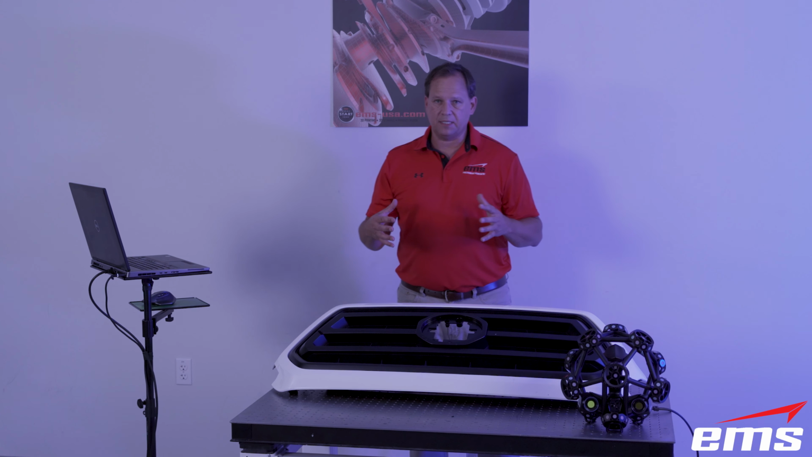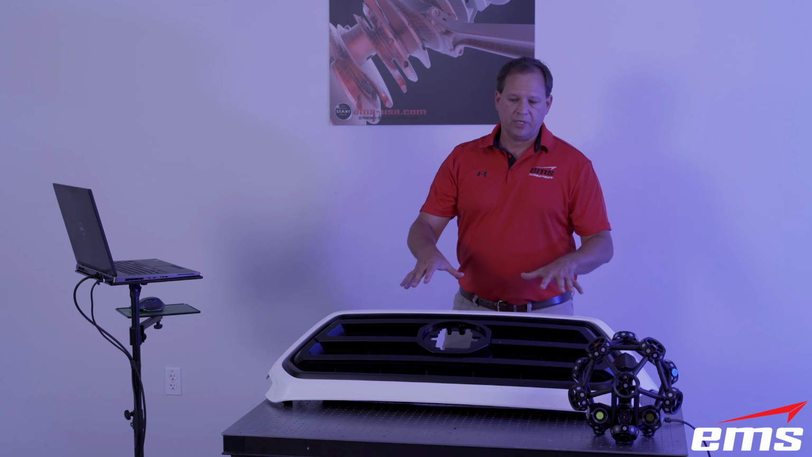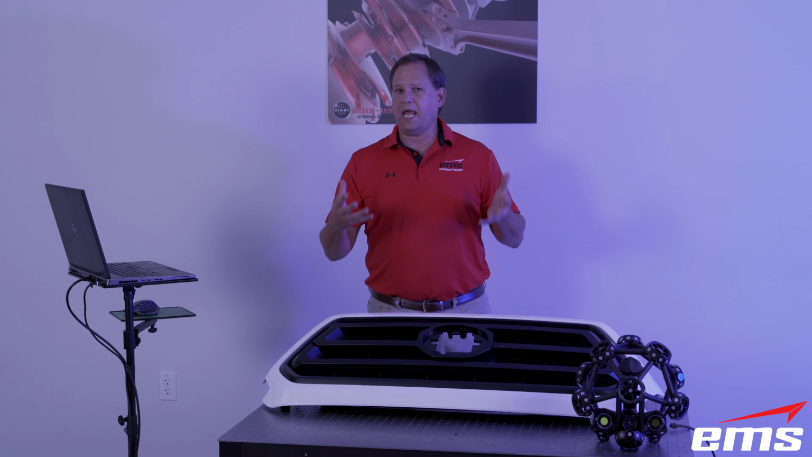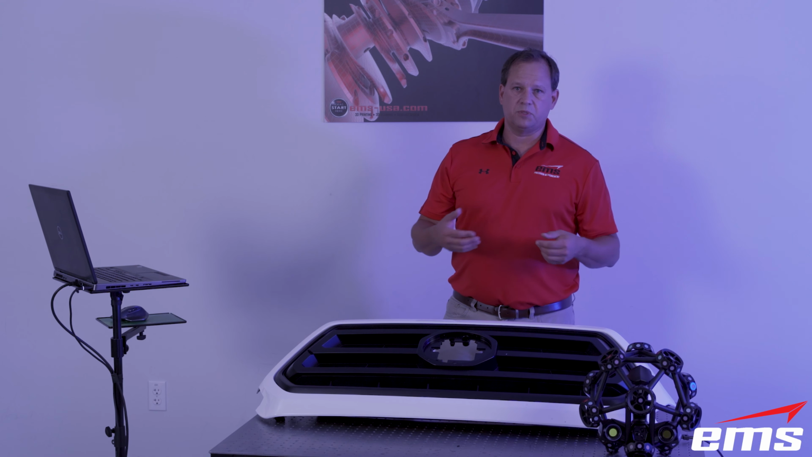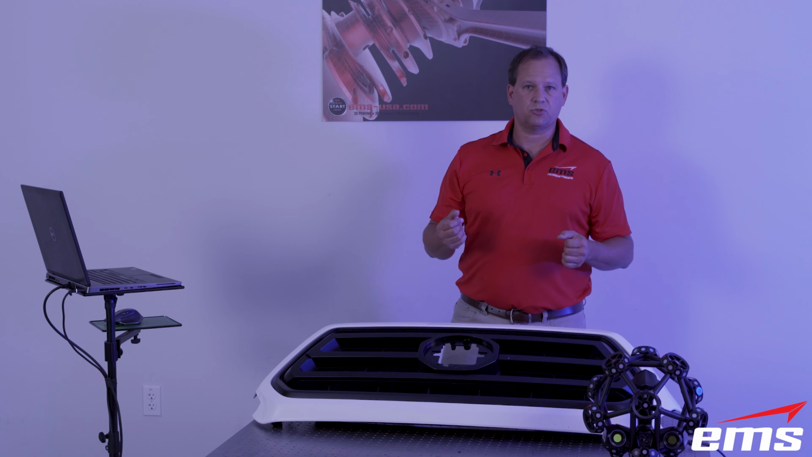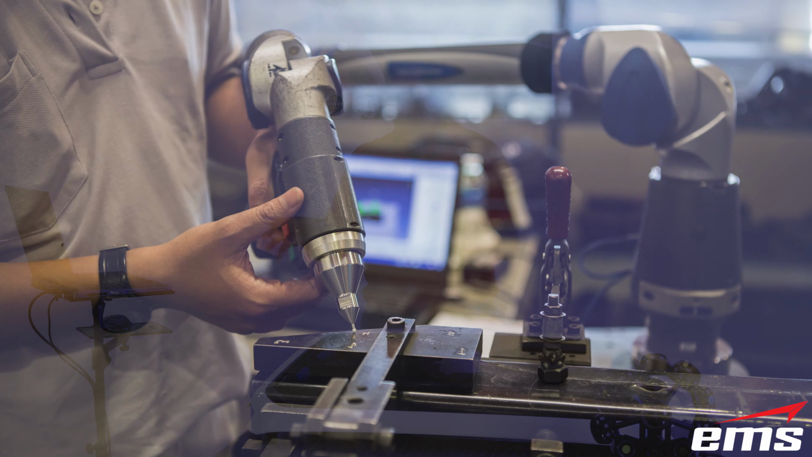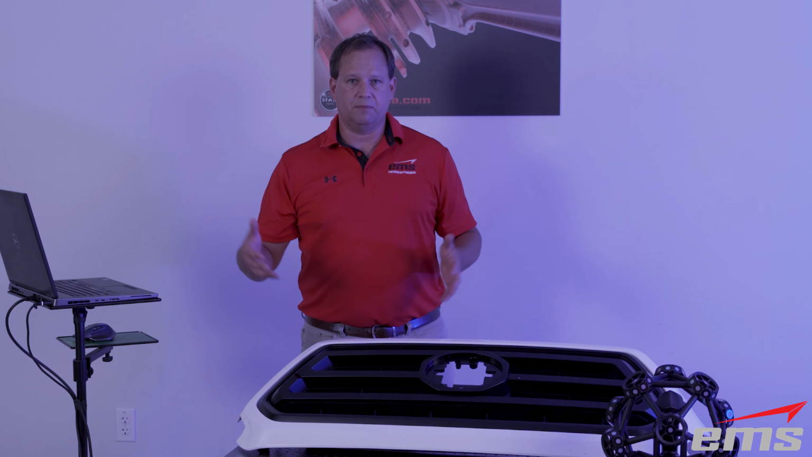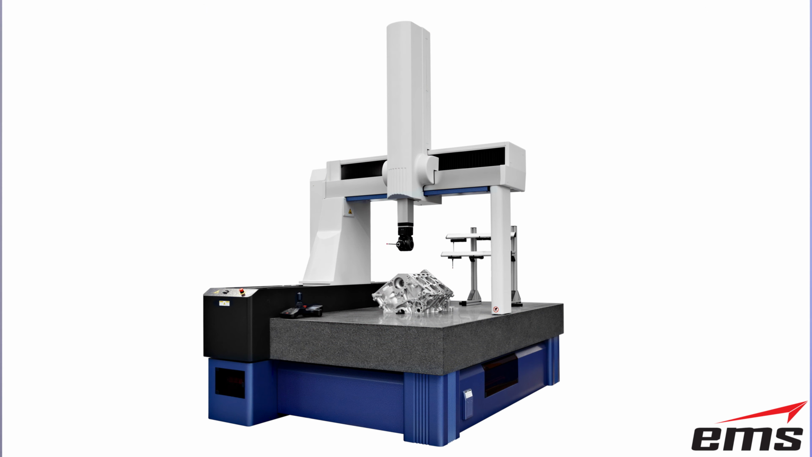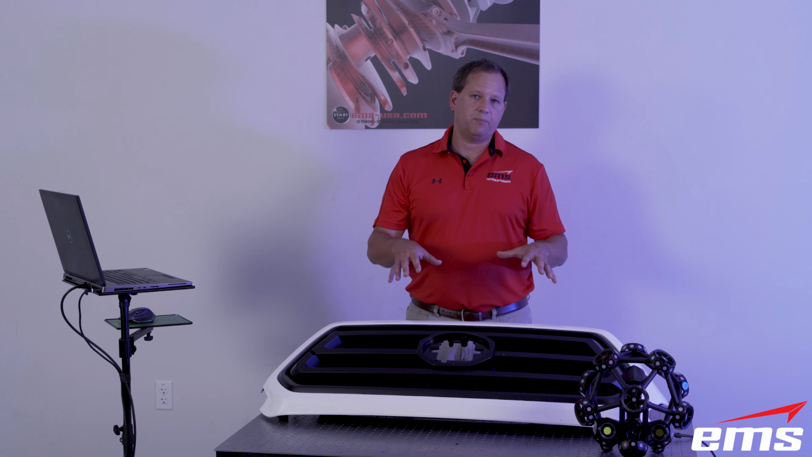Okay? What that means is nothing can move. So the C-track itself can't move, and the part cannot move. And that's the pretty standard or typical setup of most CMMs, most articulating arms, most structured light systems that sit on a tripod. They can't move around. So on an arm-based system, you've got a big heavy-duty base usually, or a big granite table, and you've got the part fixtured down. CMM obviously is a big granite table and everything is fixtured. Same with a structured light system. While it's taking a scan, it cannot be moving, and the part can't be moving.